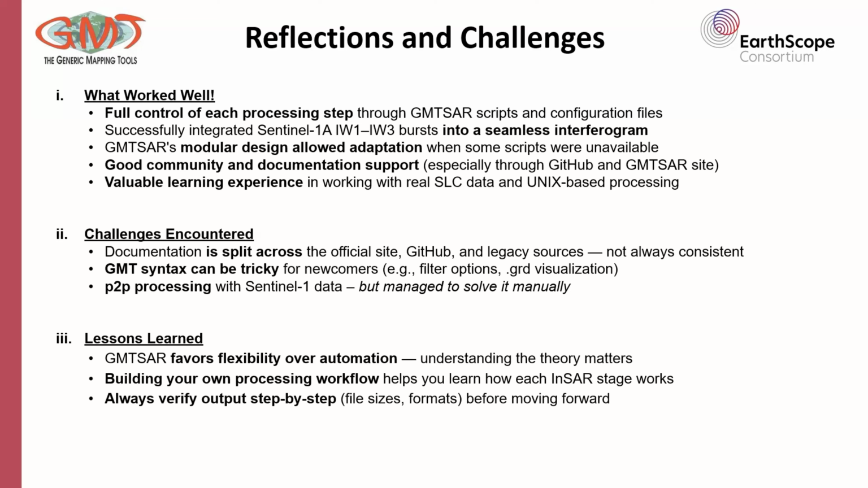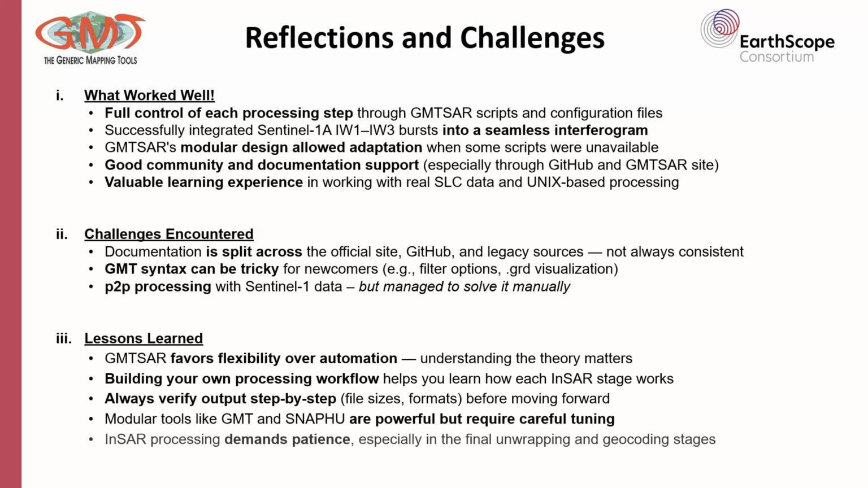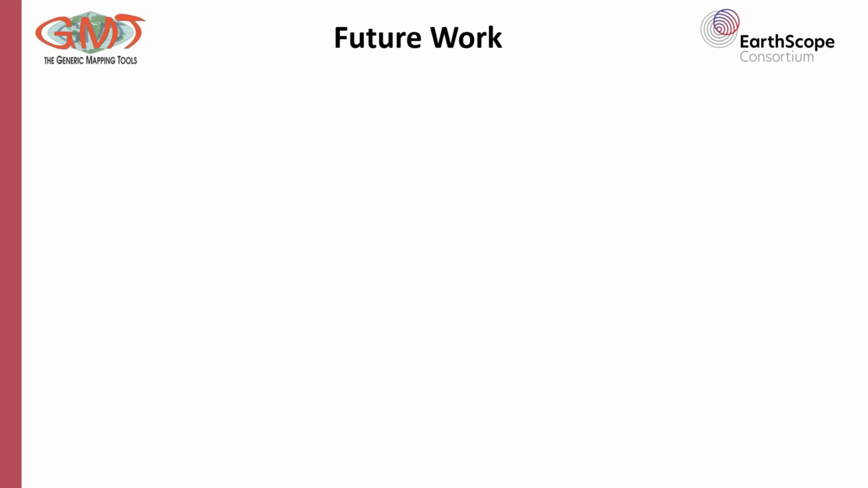It is important, at least for me, to always verify the output step by step before moving forward. It helped me a lot. And I can definitely tell that modular tools like GMT and SNAPHU are quite powerful, but they require careful tuning. And of course, it demands patience, but the result at the end is quite beautiful.